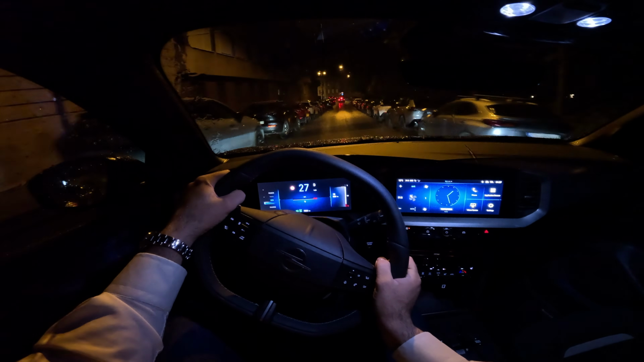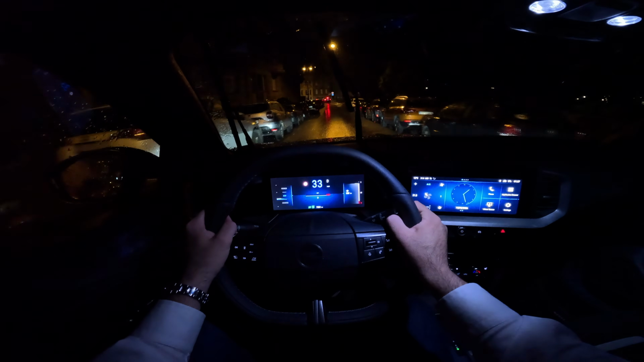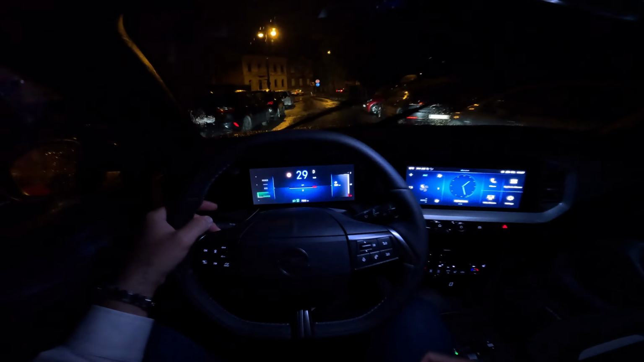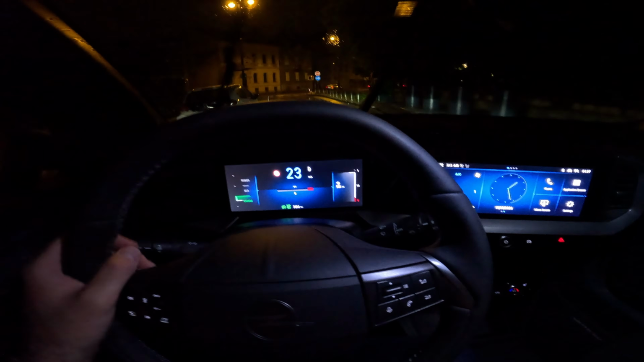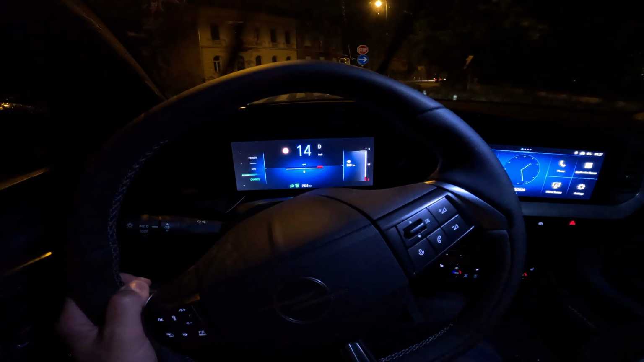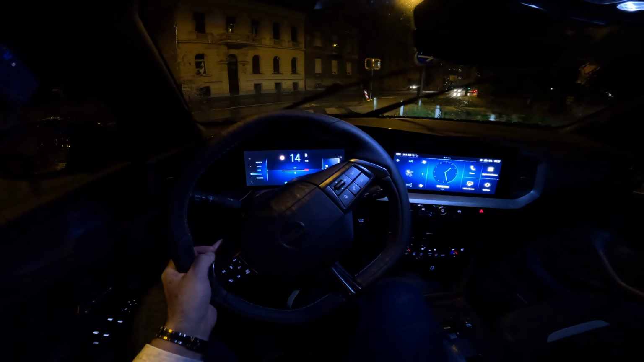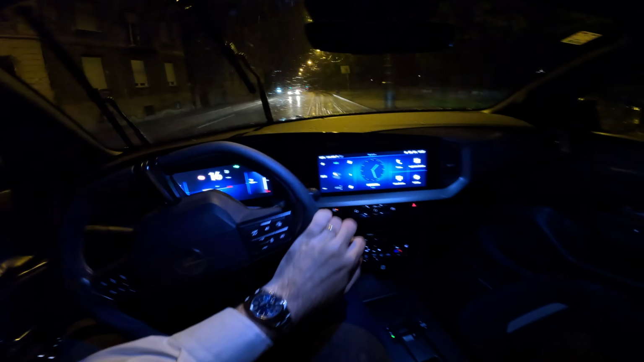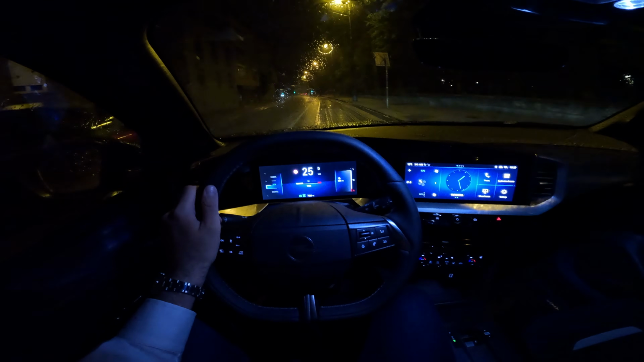And now we have quite a heavy rain. And let me show you this: when I release the throttle, the car recuperates the energy, so it's slowing down. I'm not touching the brake now. You see also here the charge meter. This is now falling really heavily.